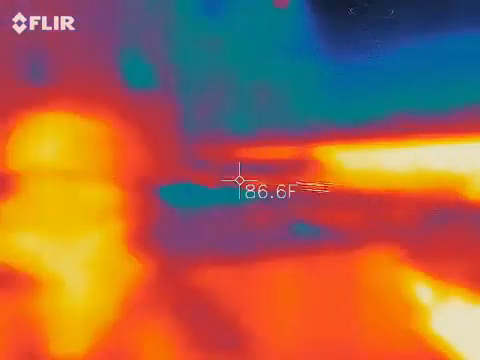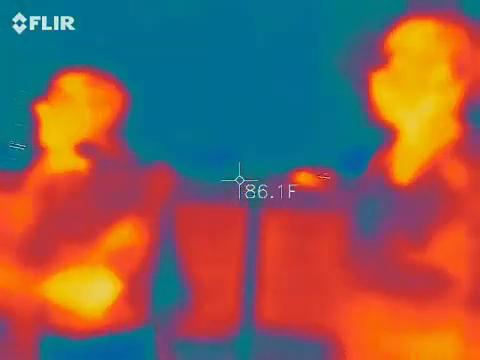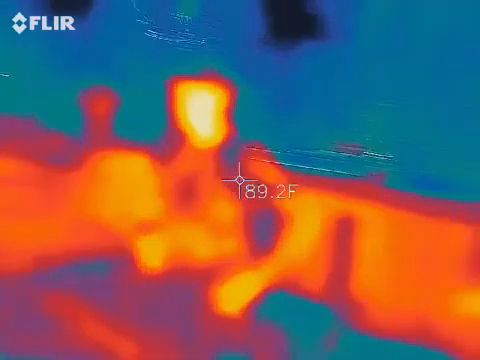Let me turn off the REM pod part. Perfect. Yeah, click it off, the little white button in the back. Just click it back out again. Perfect. You got it. All right.